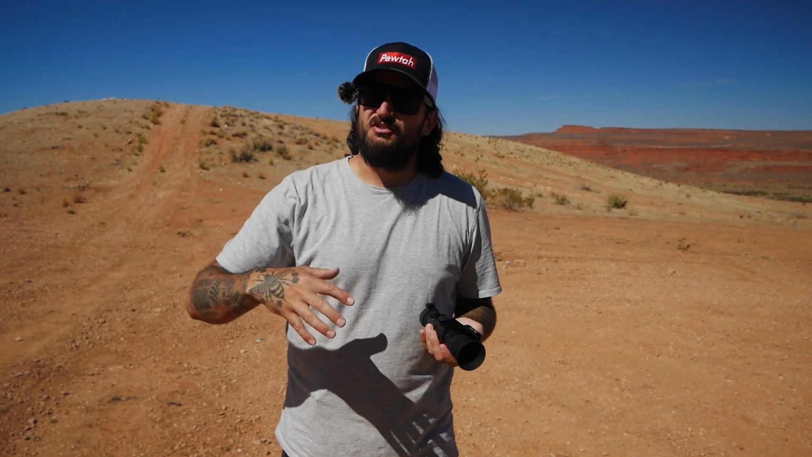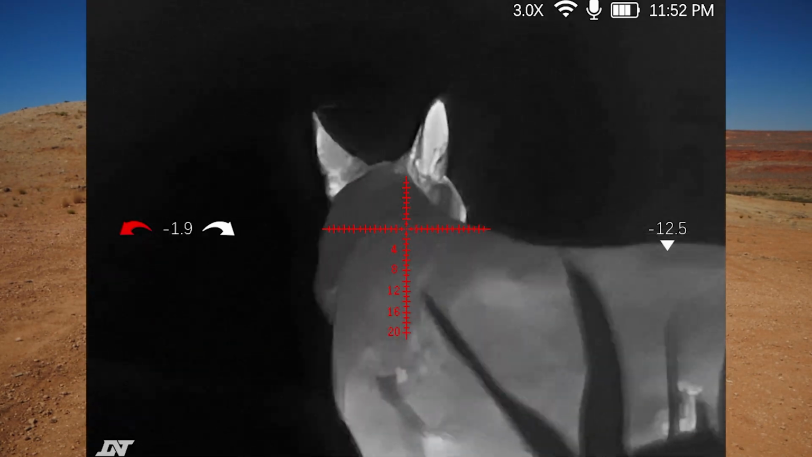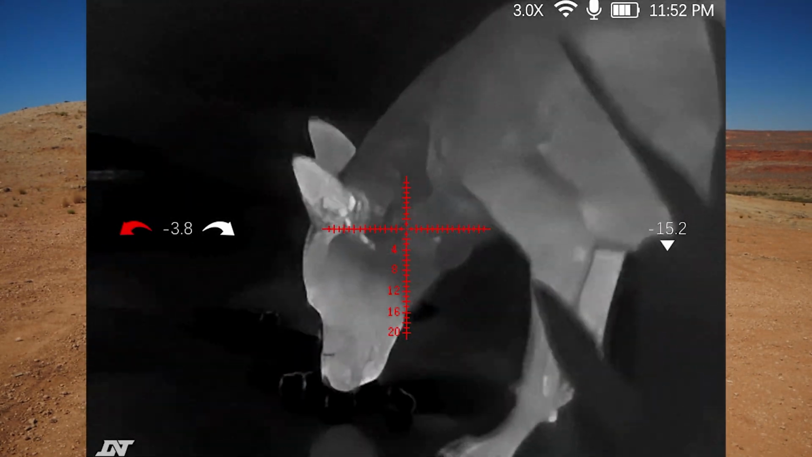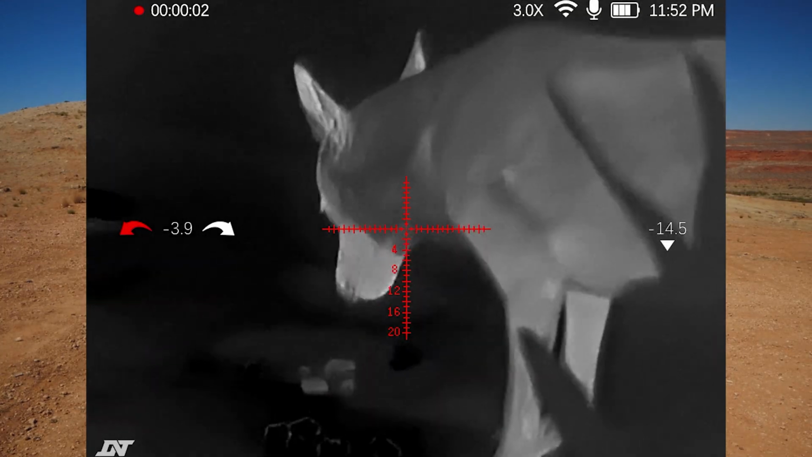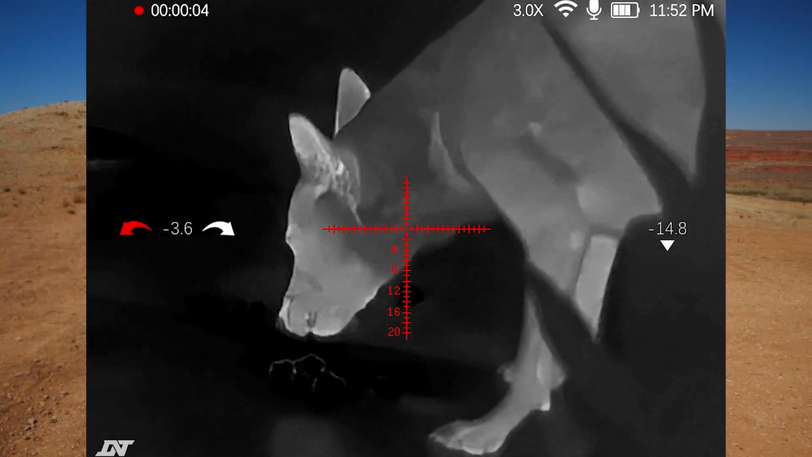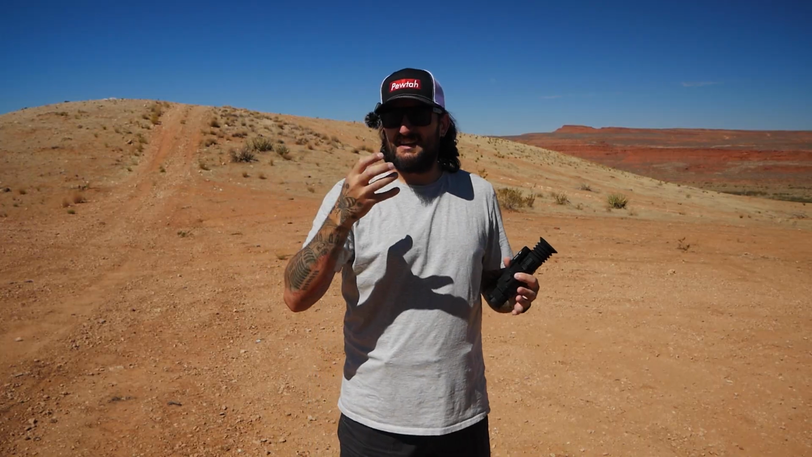I think I'm favoring white hot, so everything's a little darker, especially when it's dark outside, because obviously not right now. When it's dark out, when you would be using a thermal, it's less jarring when you go from looking through the scope to just looking out with your eyes. With the black hot, everything's really bright, so it's a bigger contrast and it takes your eye a second to adjust.